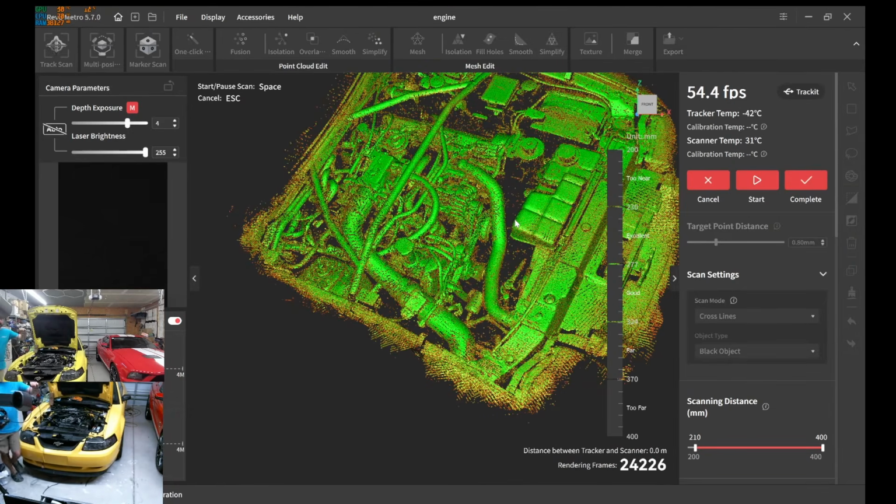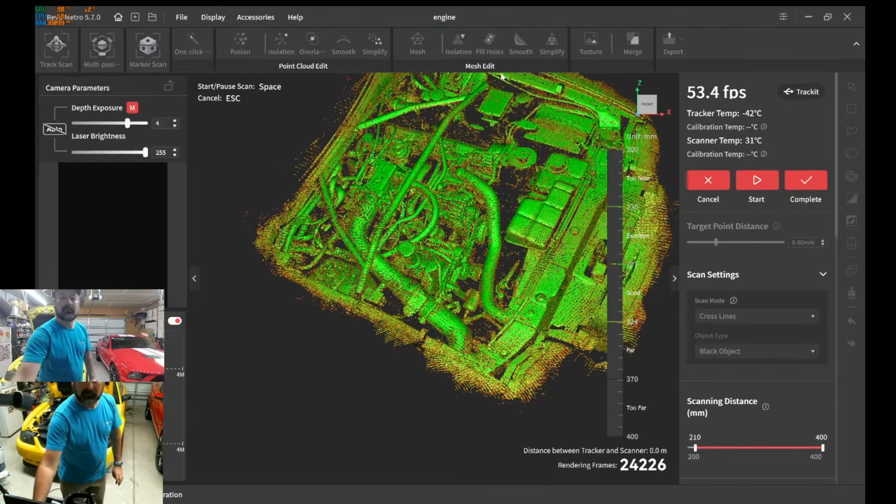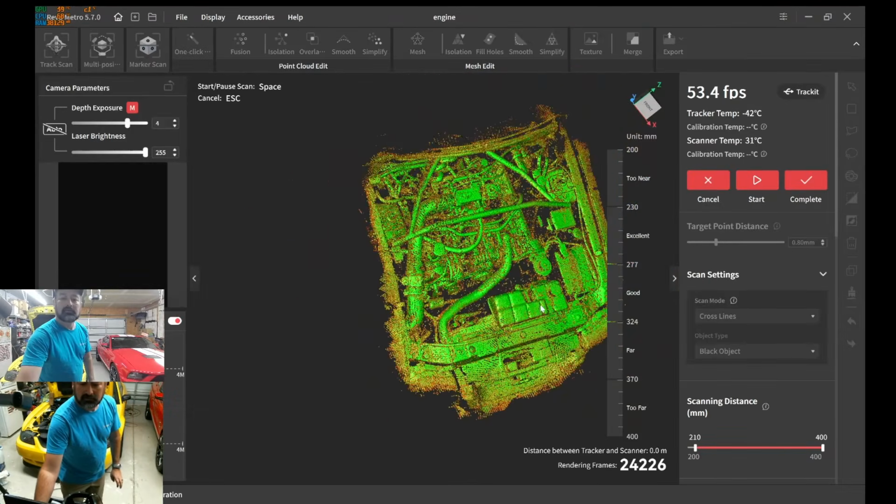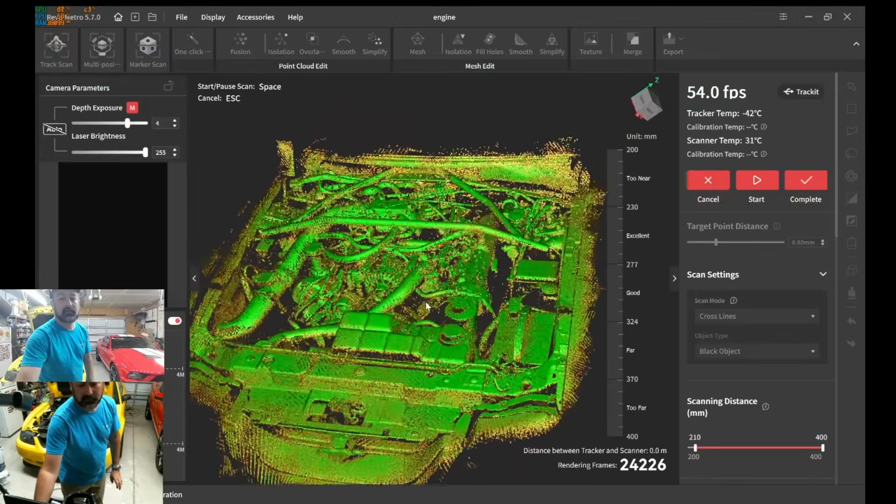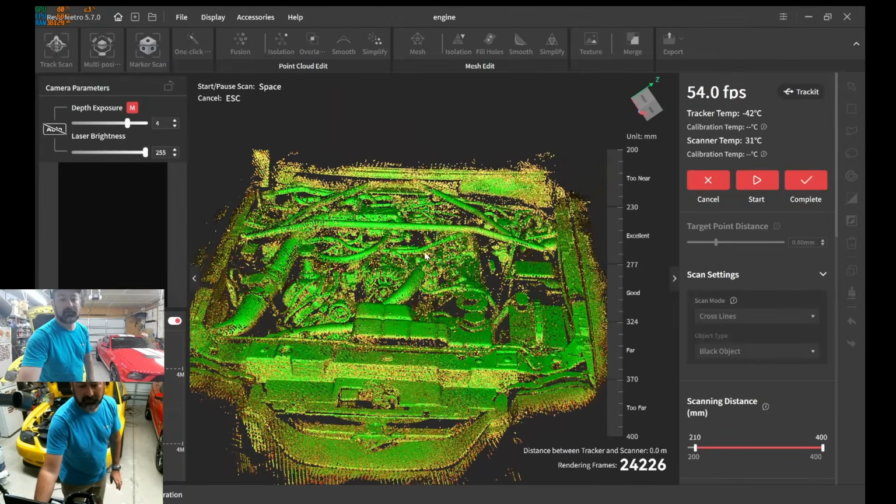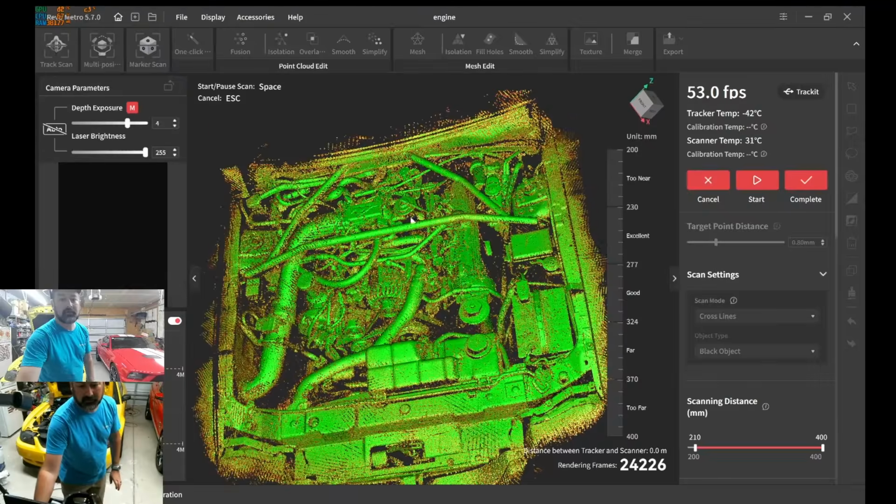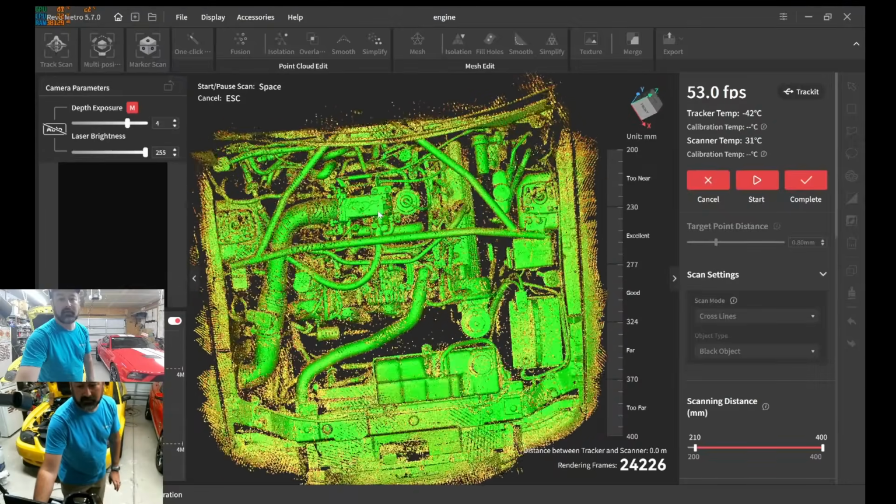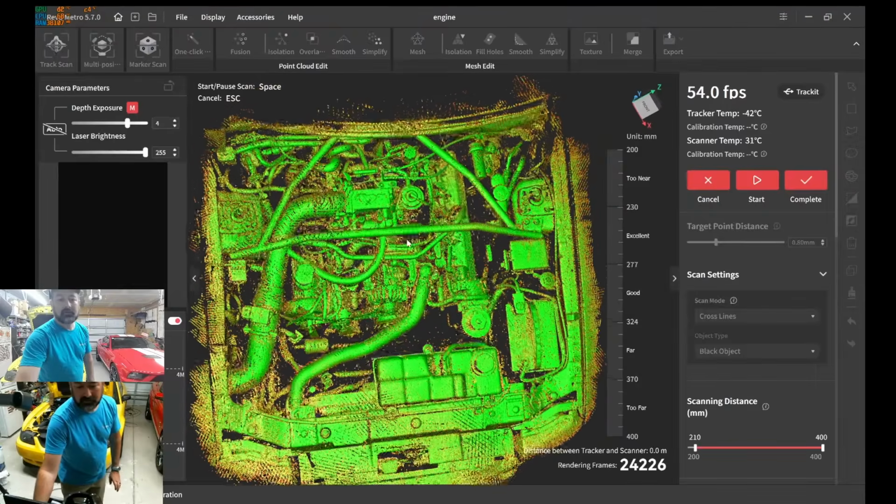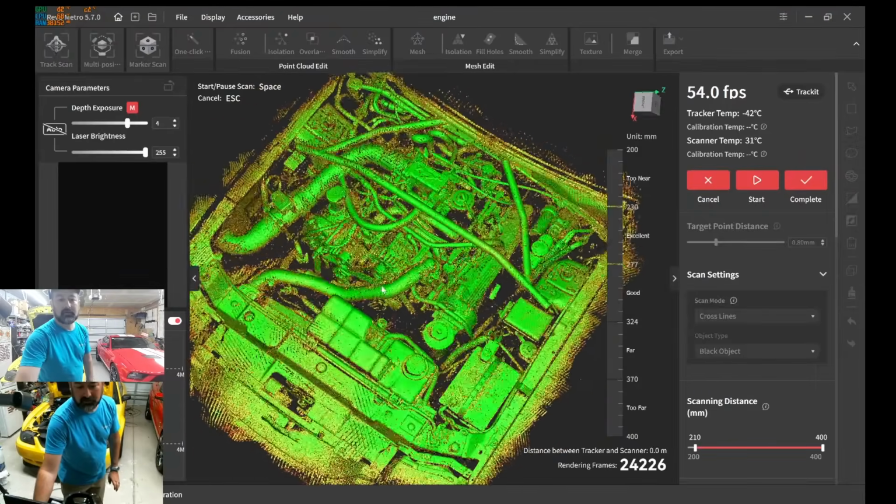So, go ahead and set your scanner down. Alright. So, yeah, we got as much as we could. See, I was trying to get under that bar, but again, that bar is blocking a lot of my points of reference. Got a little bit of the cowl, that firewall action, that strut tower.